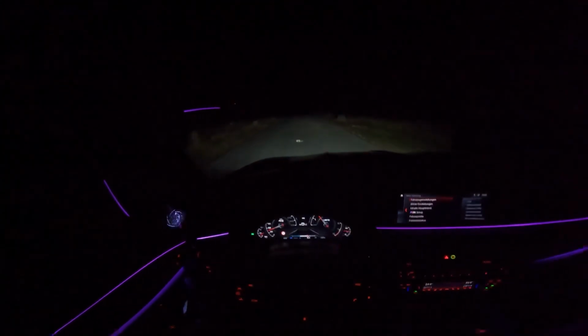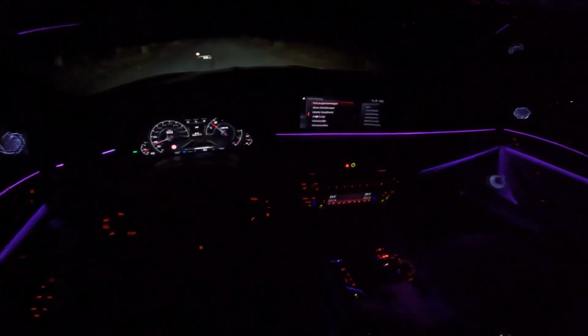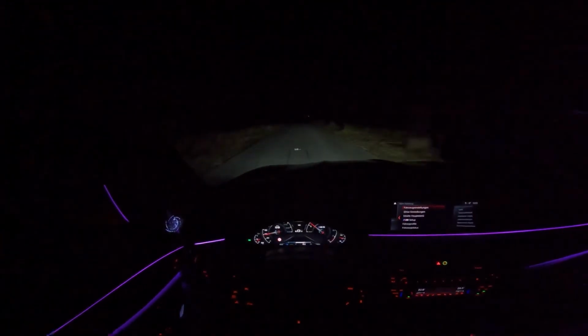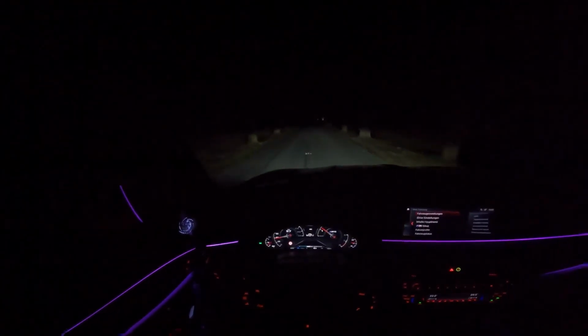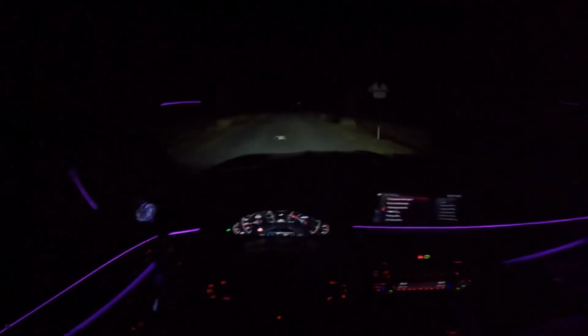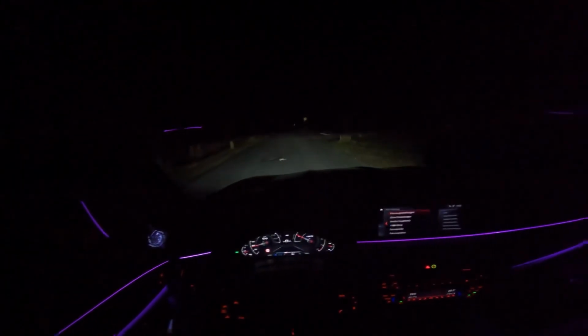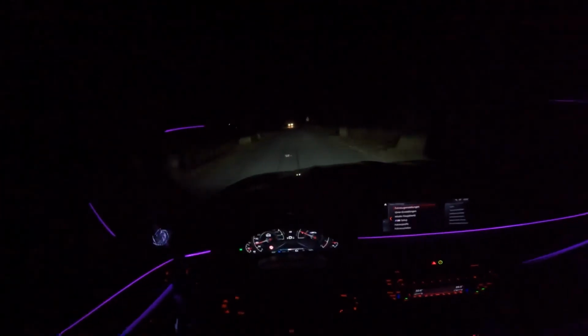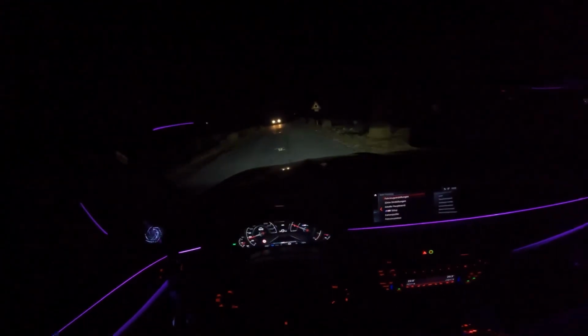You can drive it in comfort like this and you can't even hear the car. Let's shut the exhaust valve off. Like this, it's the perfect daily cruiser. The suspension is a little bit on the firm side at first when you get in, but you will get used to it so quickly. I got used to it after like 50 kilometers, after like 1 or 2 hours.